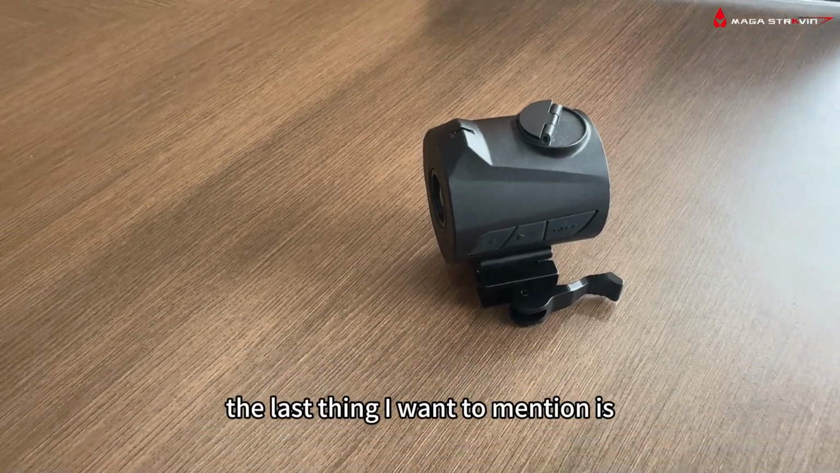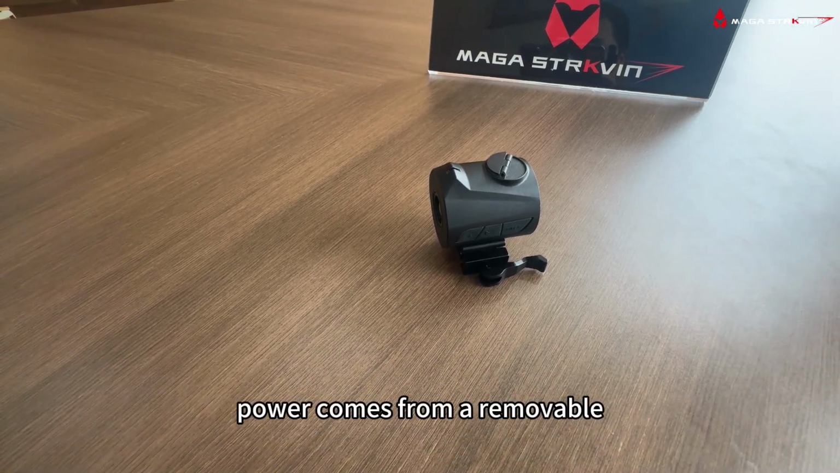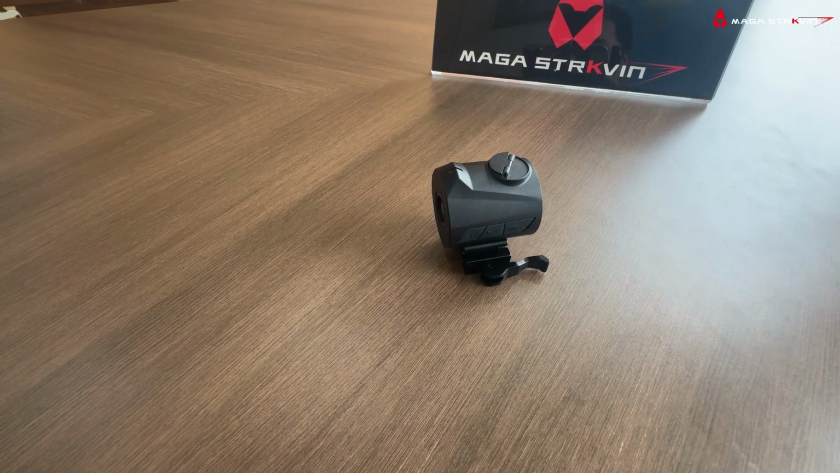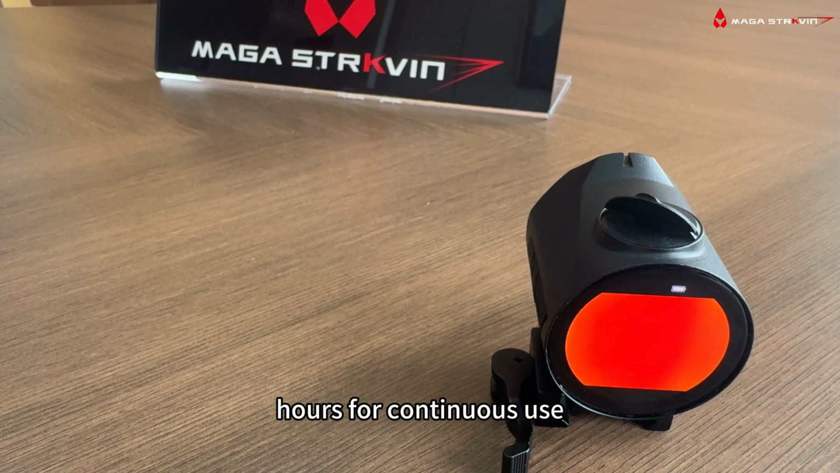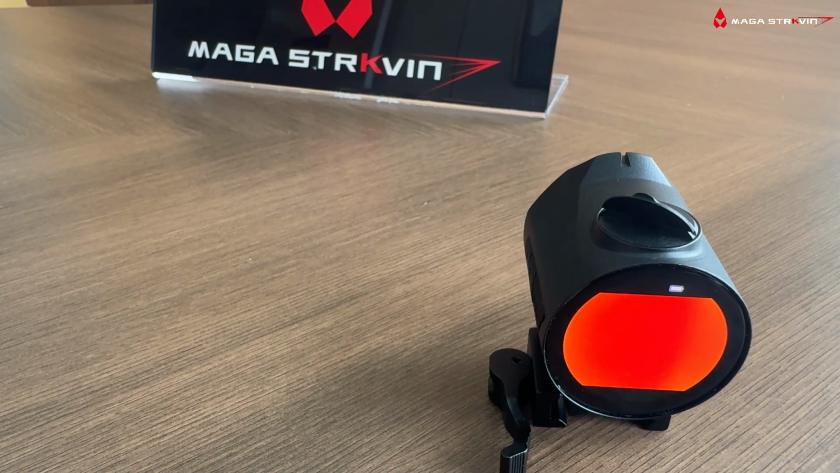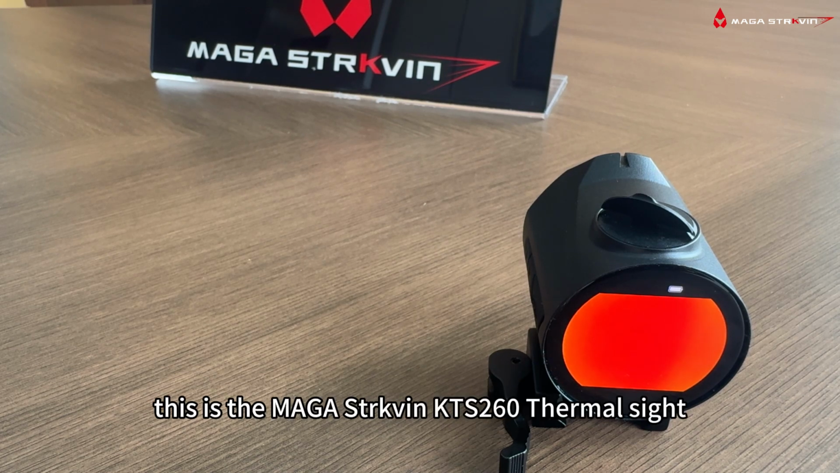The last thing I want to mention is about the battery and connectivity. Power comes from a removable 16340 battery, providing roughly 4 hours of continuous use. That's the basic review of this product. This is the STRKVIN KTS 260 thermal sight.